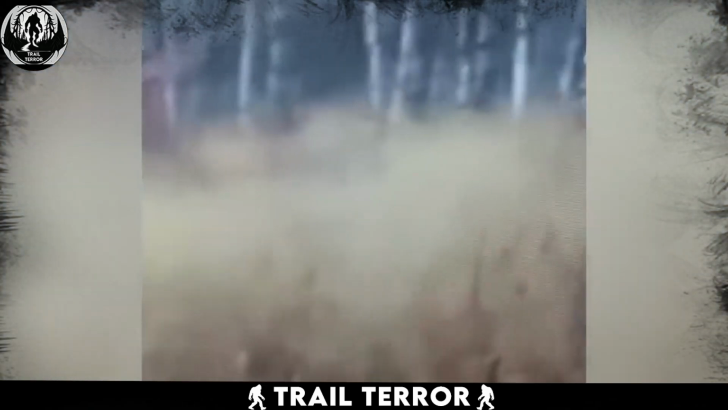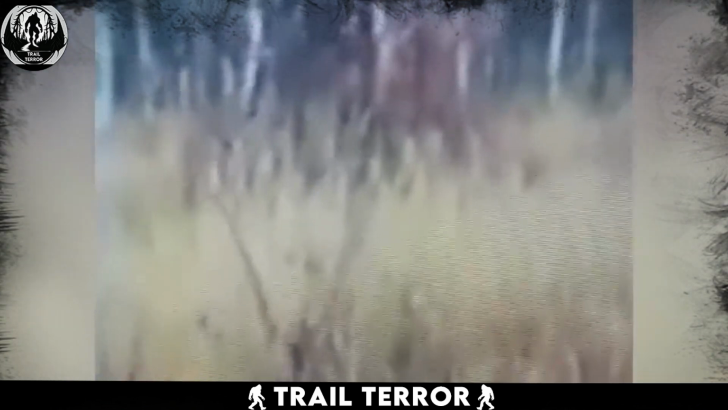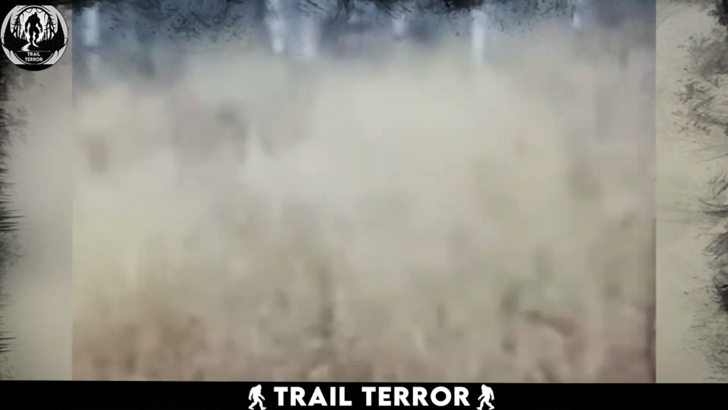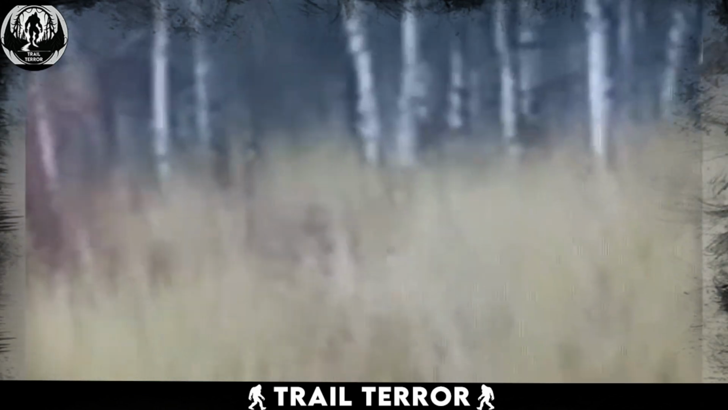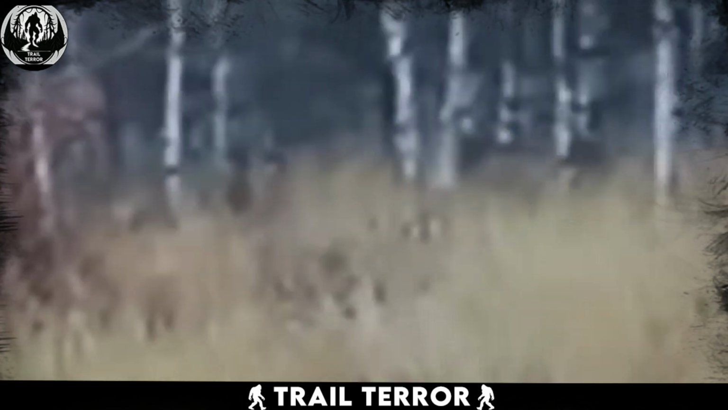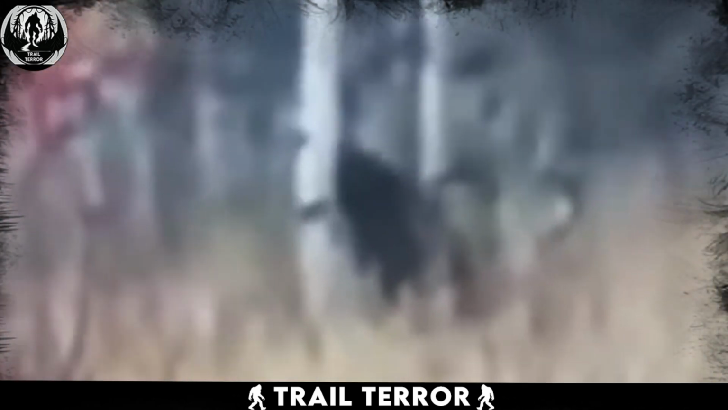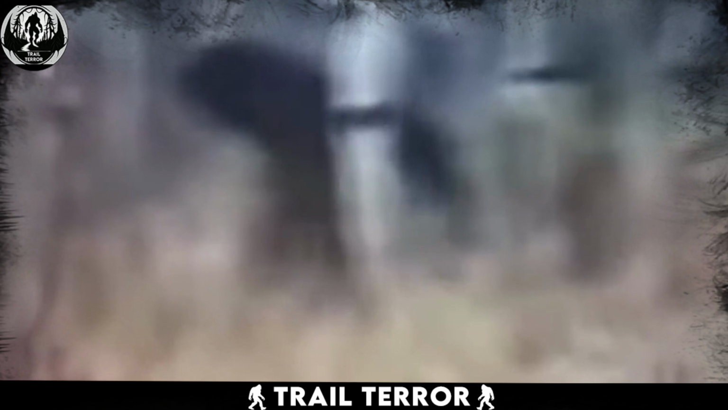A 46-second long video was uploaded on Facebook by a guy who said he had been seeing a huge creature near his house for a few days now, and this time he decided to capture it on camera. As the video begins, it takes some seconds before the creature appears on the screen. It looks like a huge gorilla with skin covered in black fur, but its posture and walking style make it closer to a human rather than a gorilla. The walk appears to be pretty steady for an animal.